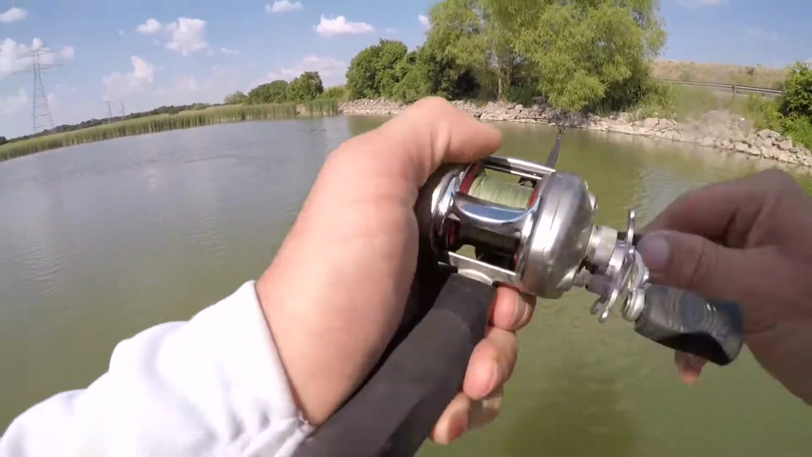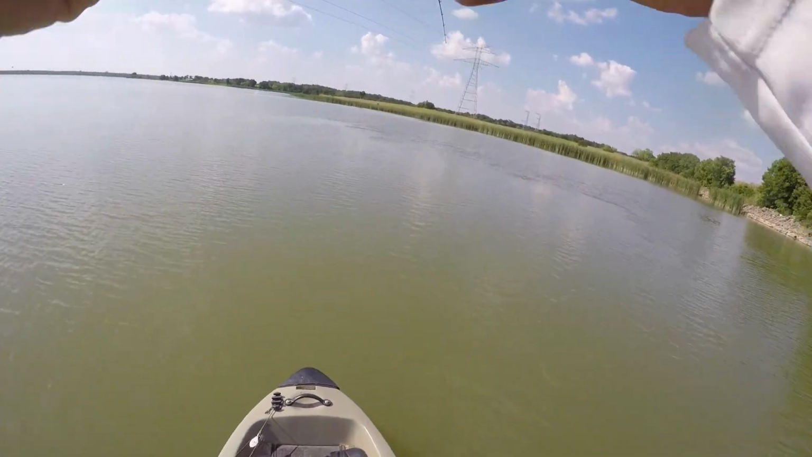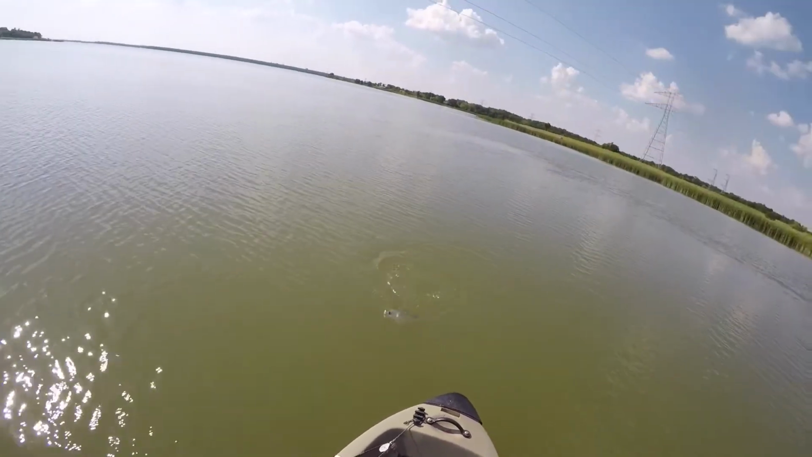There we go. Well, he just stopped it. Man, he just stopped it. He said, "Where are you going?" Give me that. I think that's a white bass. Yep, white bass.